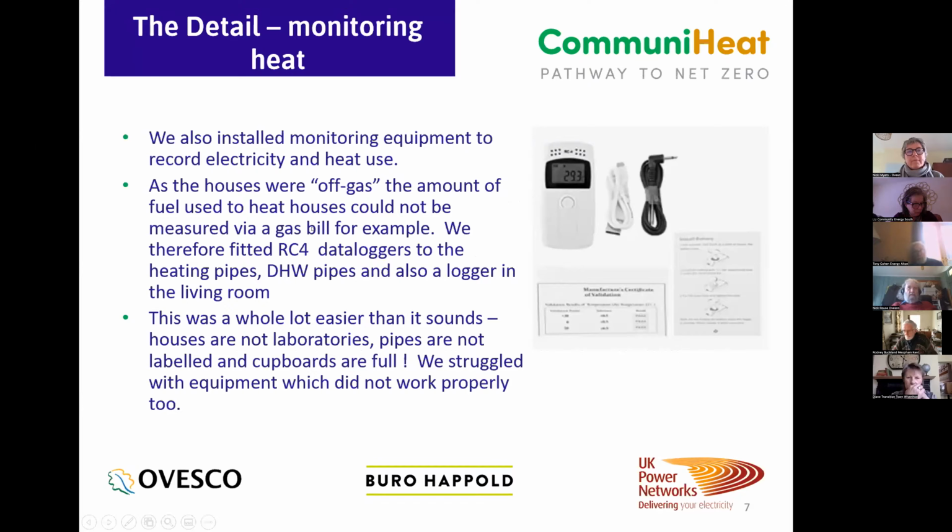And we also fitted monitoring devices to record the heat used in the house and also the electricity used in the house. And heat is an interesting one for off-gas grid houses, because you can't really take information from bills, because you have 1,000 litres of oil delivered and you don't know how much you use. Whereas at least on gas you can look at your bills. So we fitted data loggers, and the one that's in the picture there, they're called RC4 data loggers, and we fitted them to the heating pipes, domestic hot water pipes, and also a logger in the living room to see the temperature of the room.